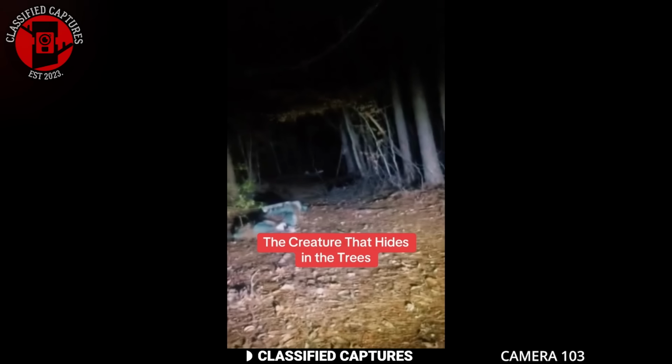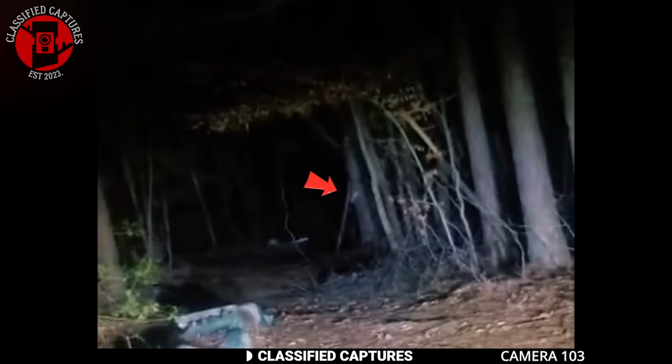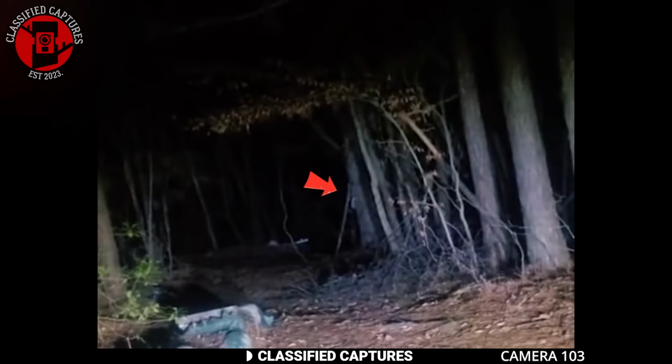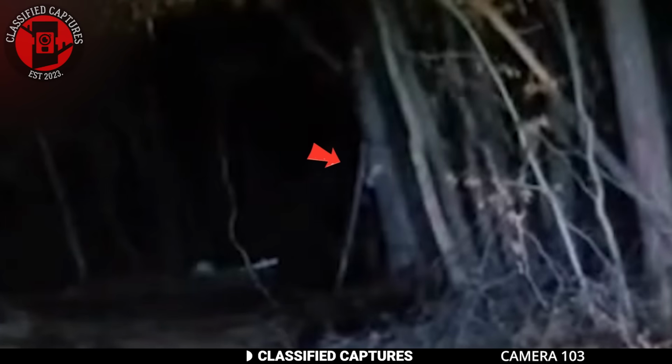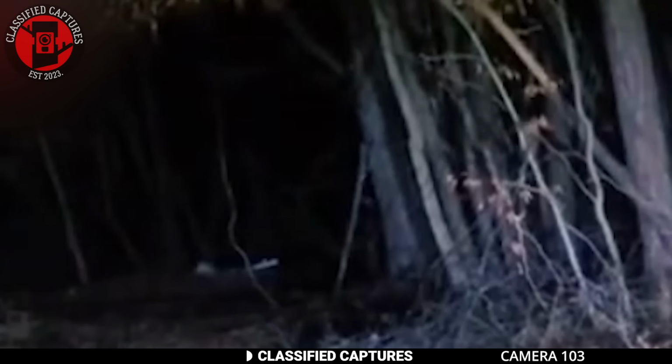Have you ever heard of the hide behind before? Well, take a look at this footage. It was captured on a trail camera deep in the forest. And if you watch closely on the right side of the screen, you'll see an arm quickly slide behind a tree. But here's the creepy part. We never see who or what the arm belongs to.